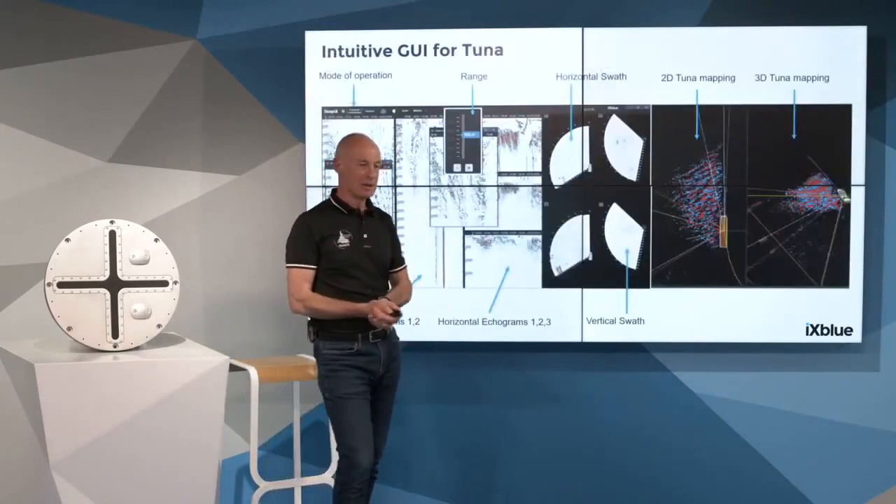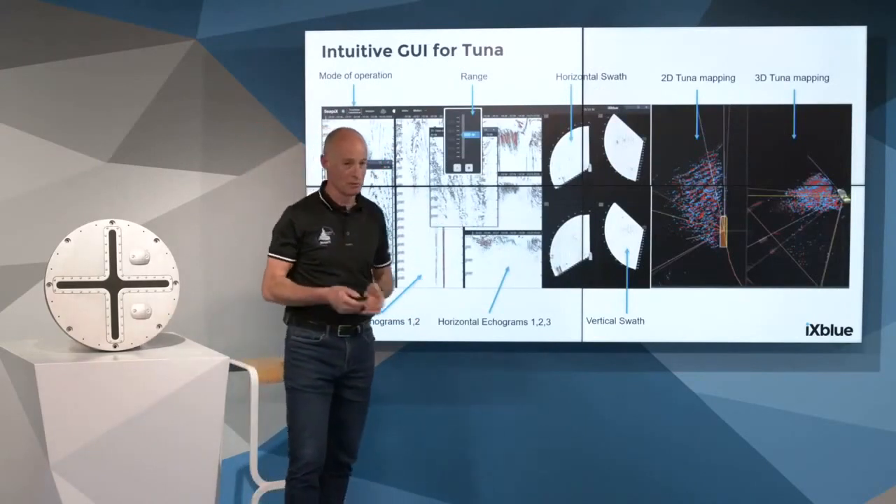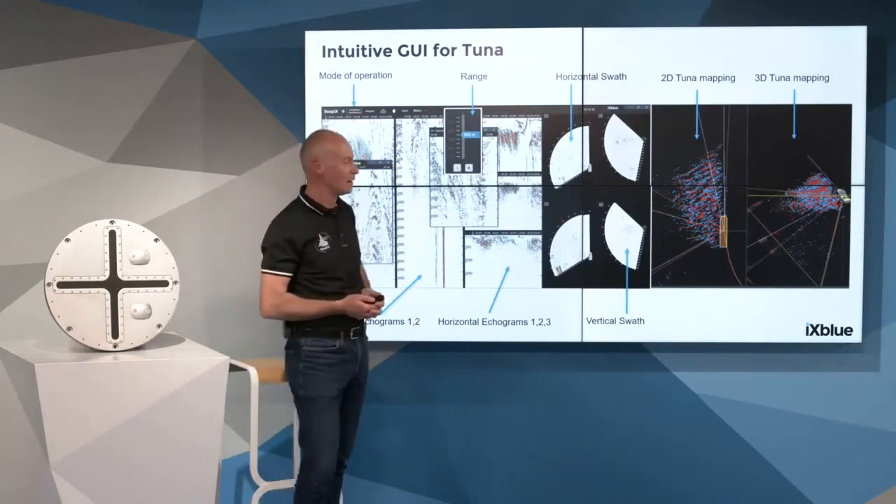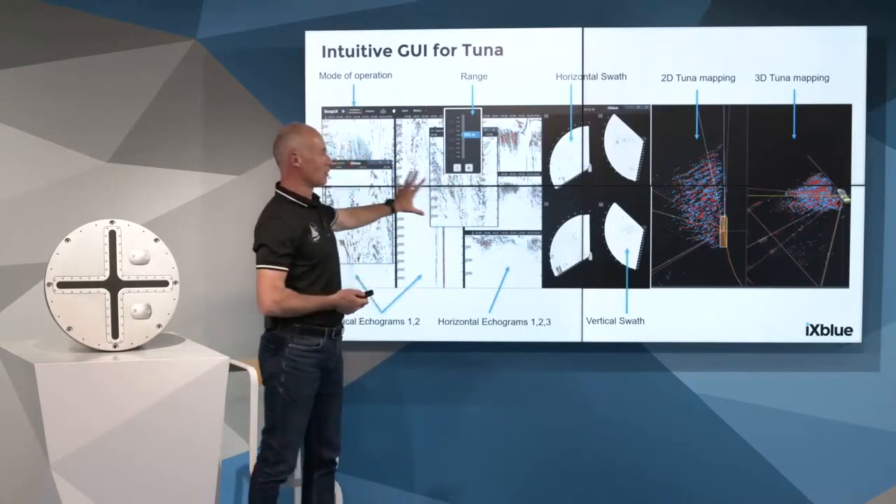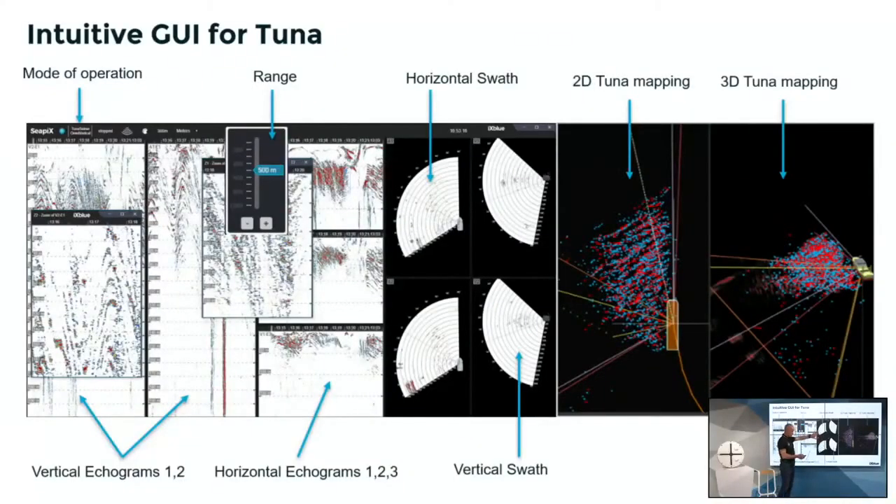The MMI, how it is on the screen. Of course, we recommend at least 2 screens, and 4 could be the best. On the screen, you recover the sonar swaths. The sonar swaths are presented here in the middle, with vertical, horizontal, 1 vertical, 2 vertical, 1 horizontal, 2 horizontal. You can have more. There is no limitation as well.